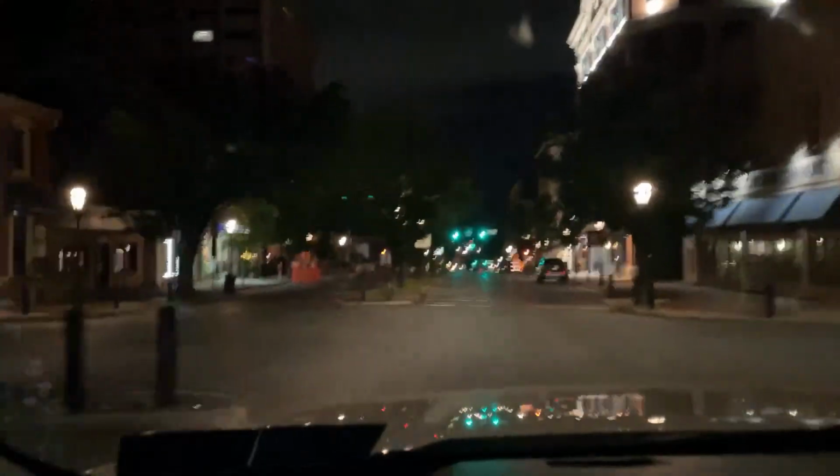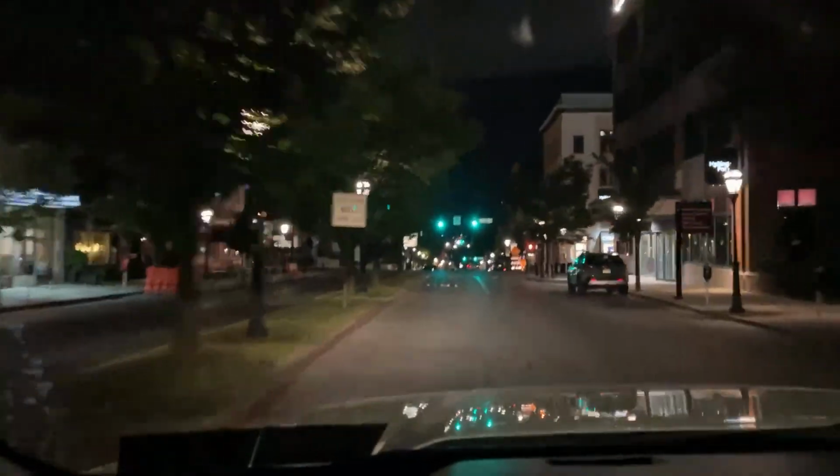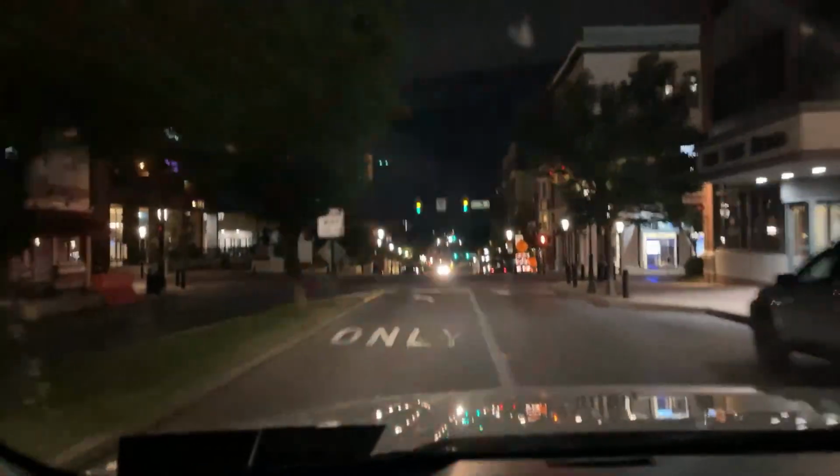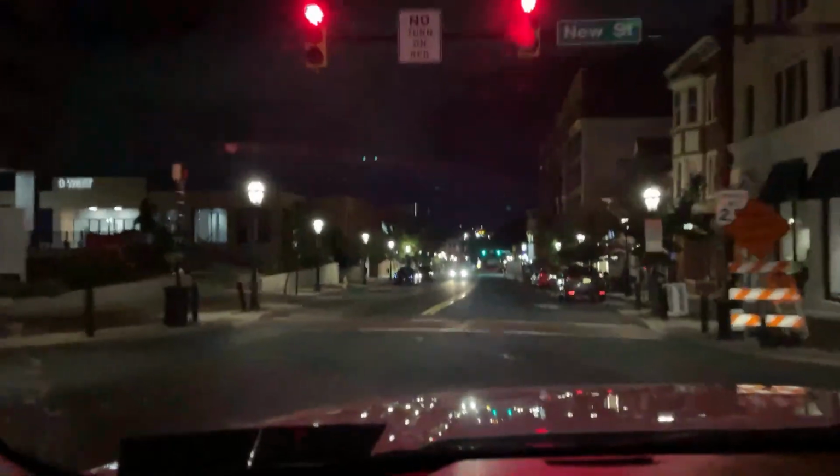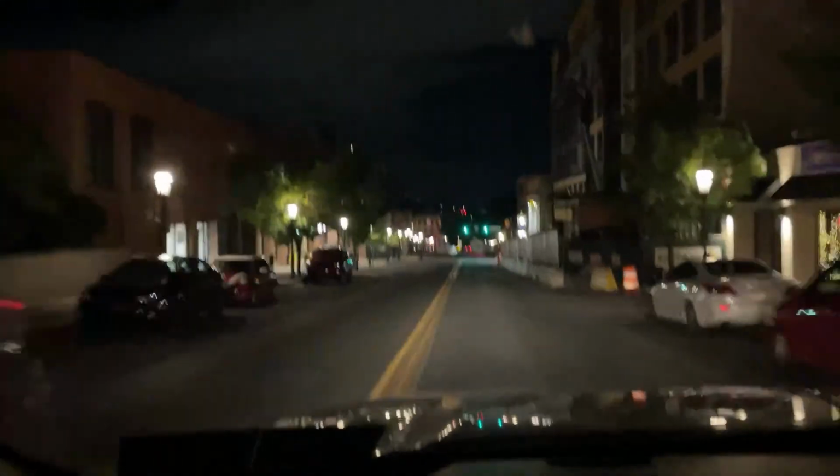813. 3671 Crescent Court East. For a commercial burglar alarm. Upper floor, rear door entry. Indication. Audible. 3671 Crescent Court East. 10-4. 10-4.